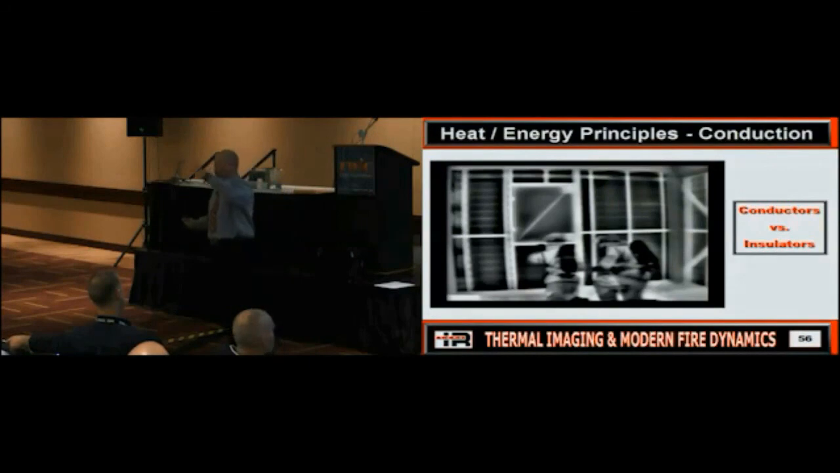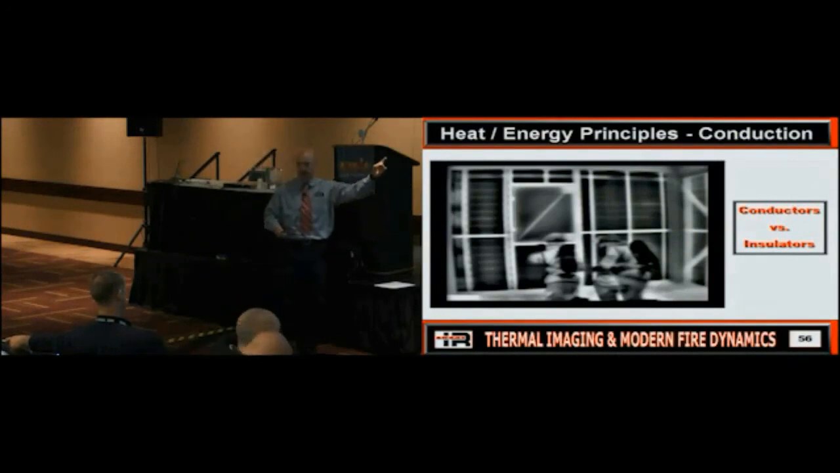No. Thermal imagers, right, aren't magic. They don't see through things. But we can see what? Heat and energy that's transferred via conduction. So is everybody good on that?